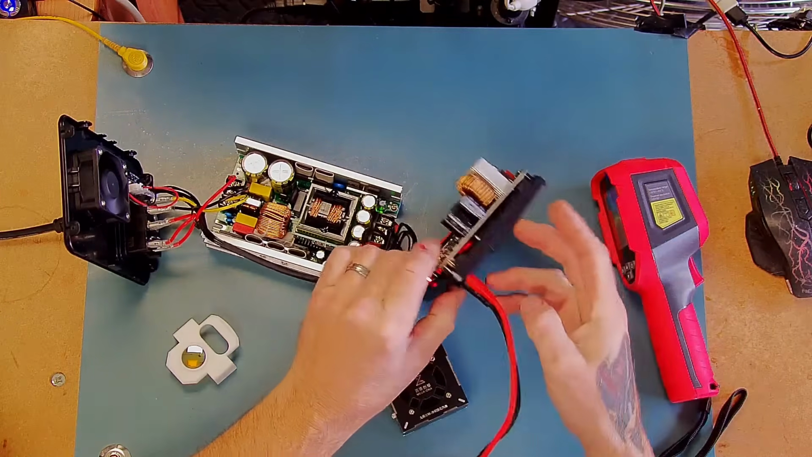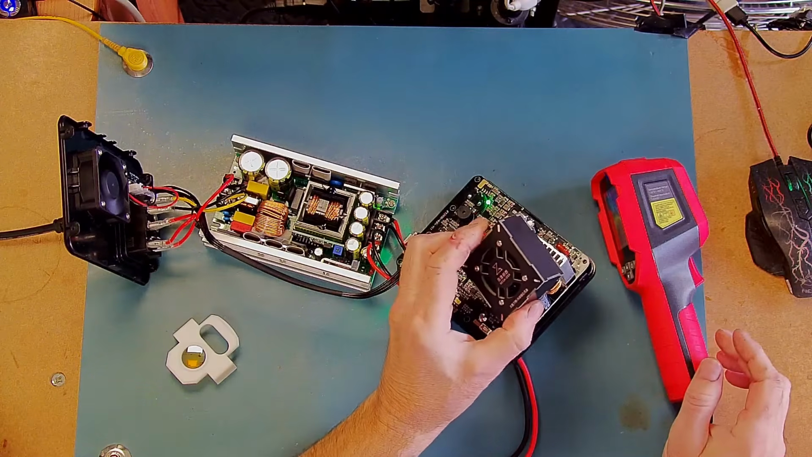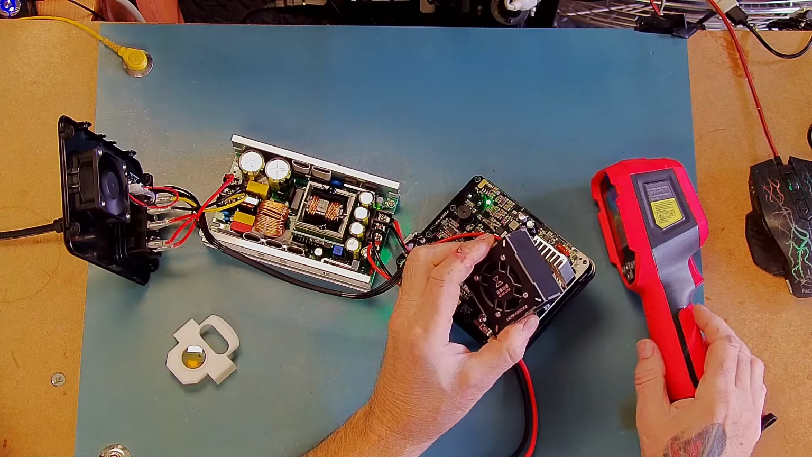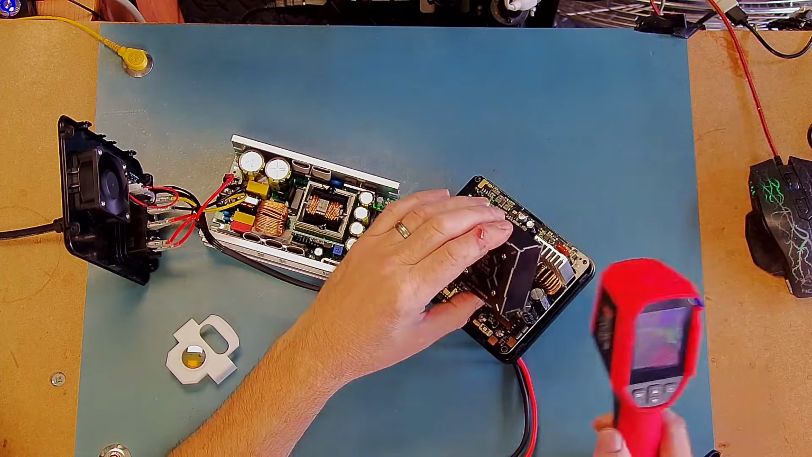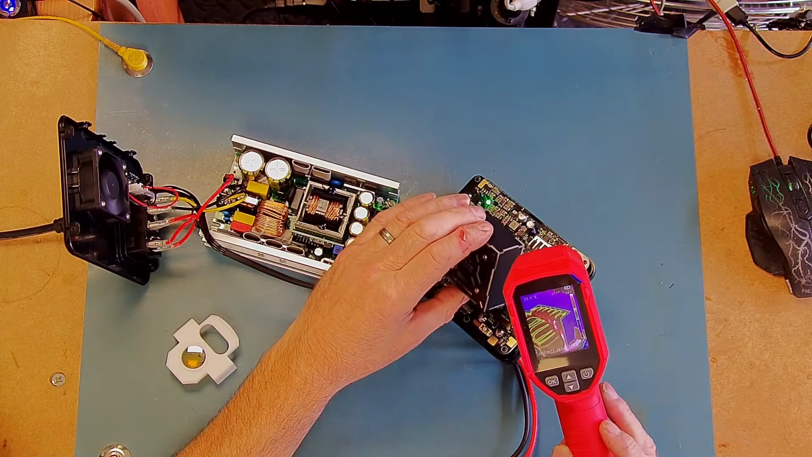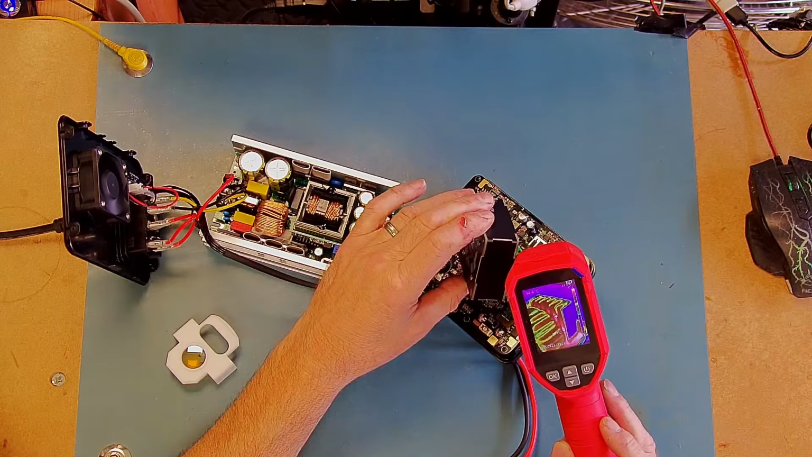Let's turn the output on. Have to excuse the noise, I apologise.